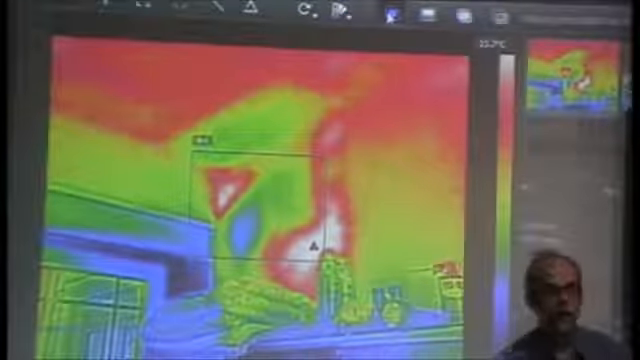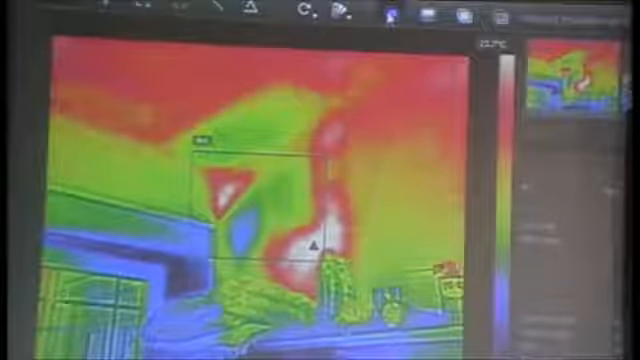How would this go for, say, roof extraction fans? Or would an ordinary thermometer work better to determine whether it was working? Say, on one of those hot days, the roof heats up, and you want to get the area. I suppose before and after, how would you monitor it? I think these cameras would be fine for that.